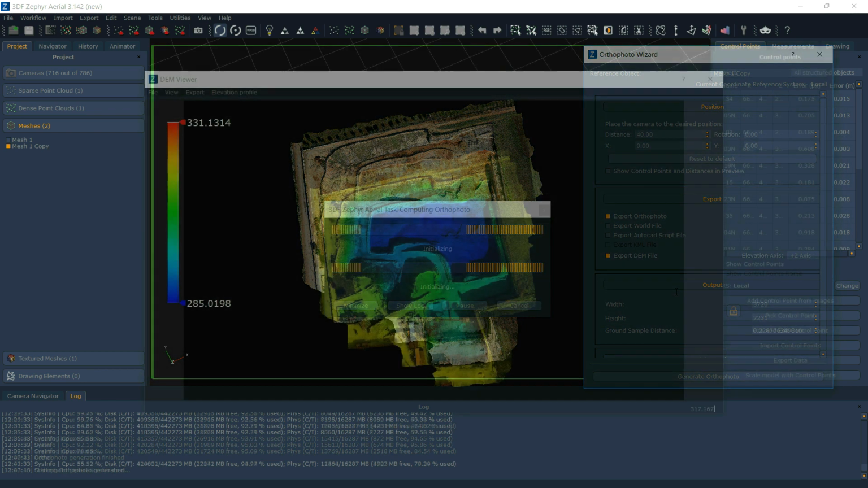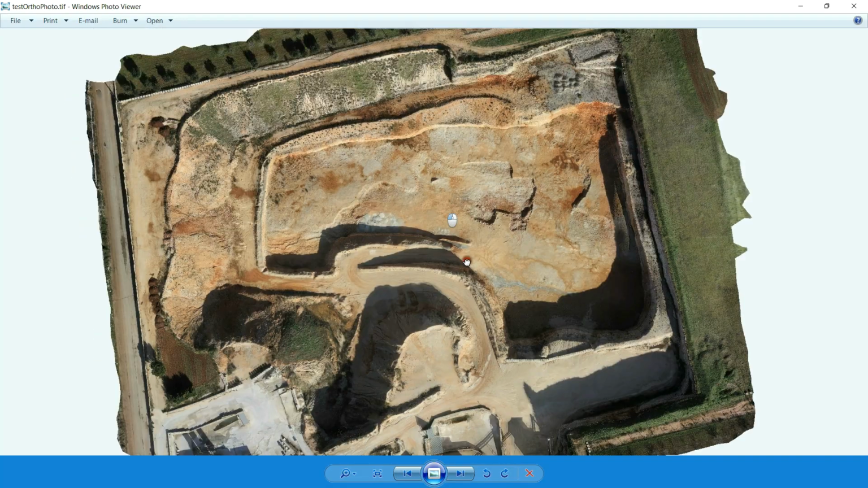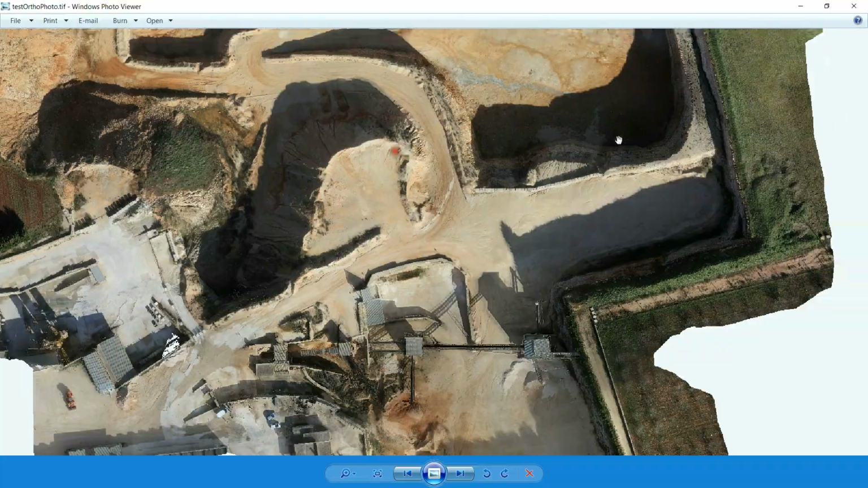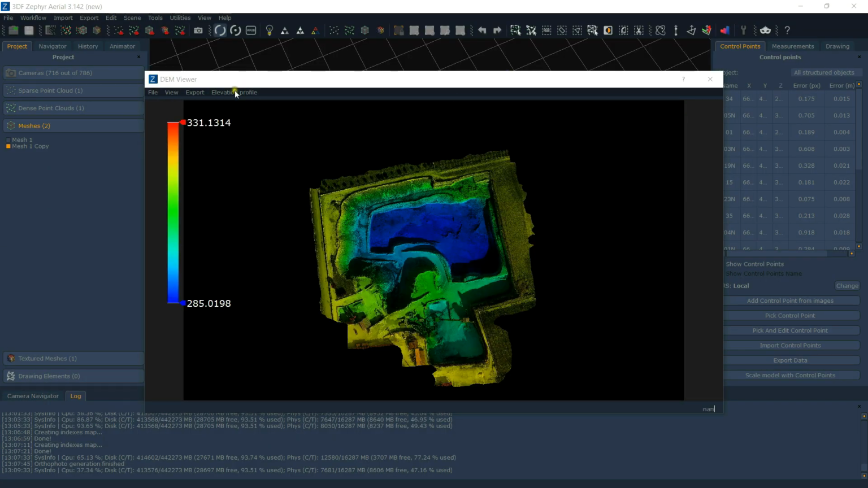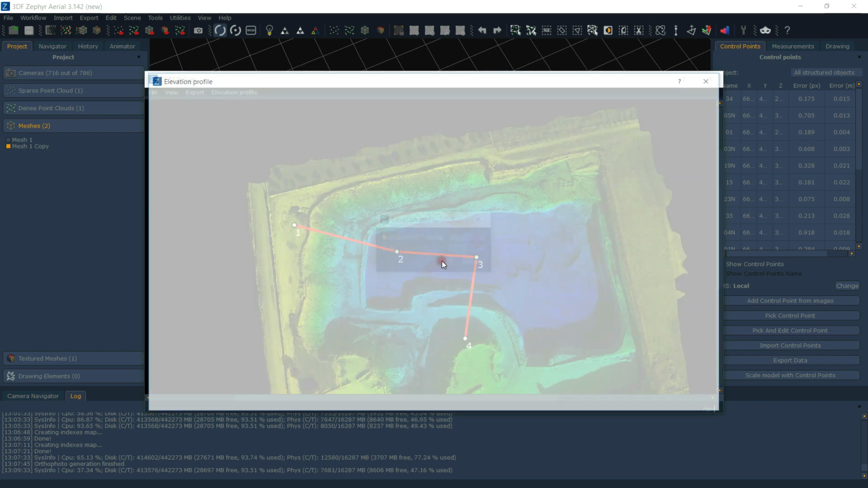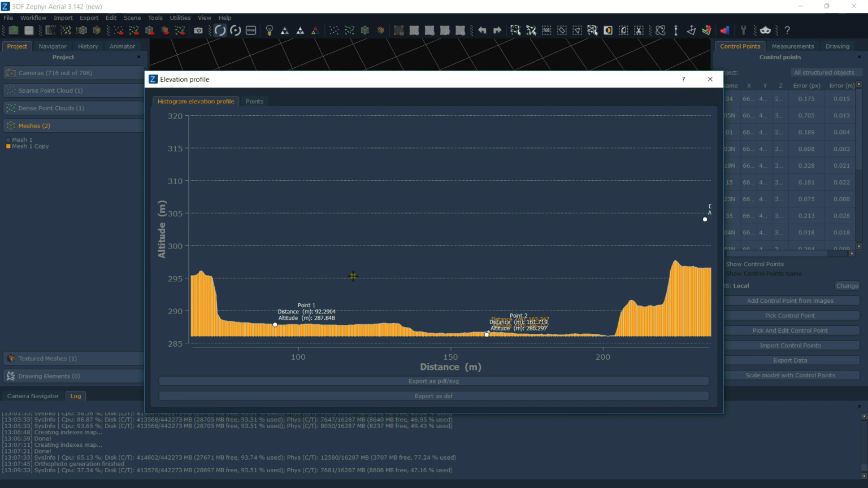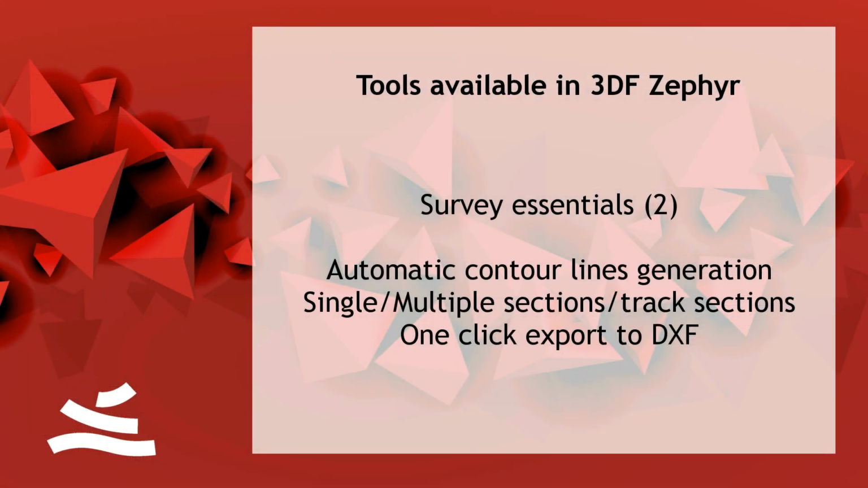Once again, here's the output, our true orthophoto. We can open the digital elevation model inside Zephyr, here's our viewer, as well as very easily click, create your path, and show the actual profile. And you can export this as PDF or DXF.